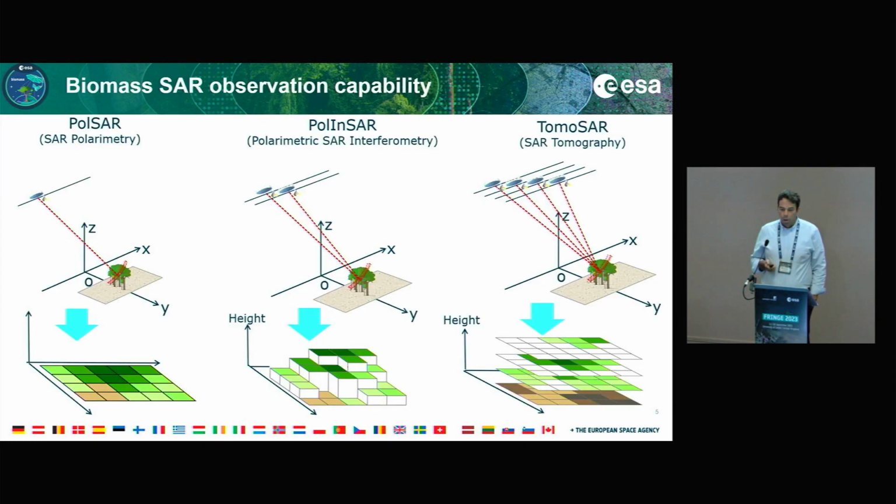So the SAR observation capability we'll be able to do with Biomass because of fully polarimetric features. We'll be able to do SAR polarimetry. That's basically what you see on the left. Able to get, let's say, the intensity values in gridded pixels. Then because of the SAR interferometric capability, by having suitable baselines, we'll be able as well to get access to